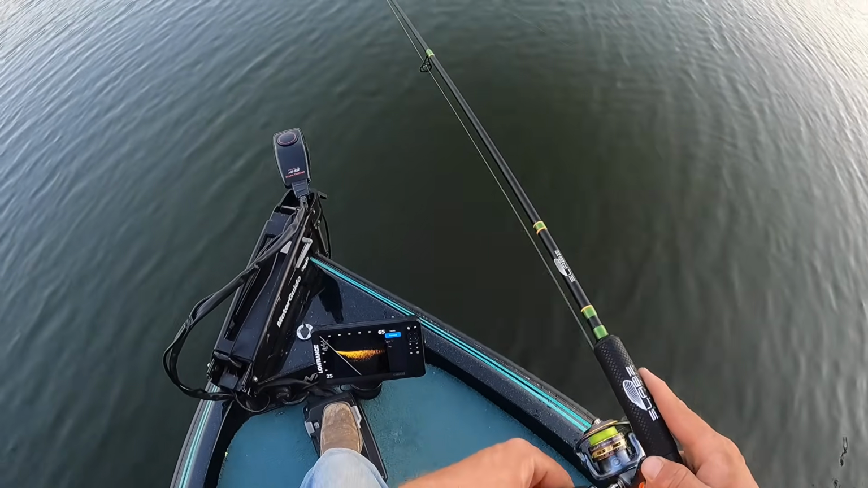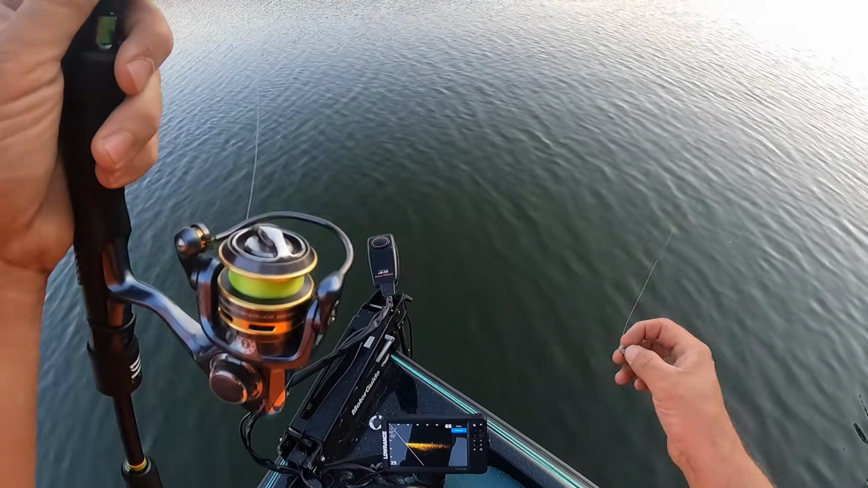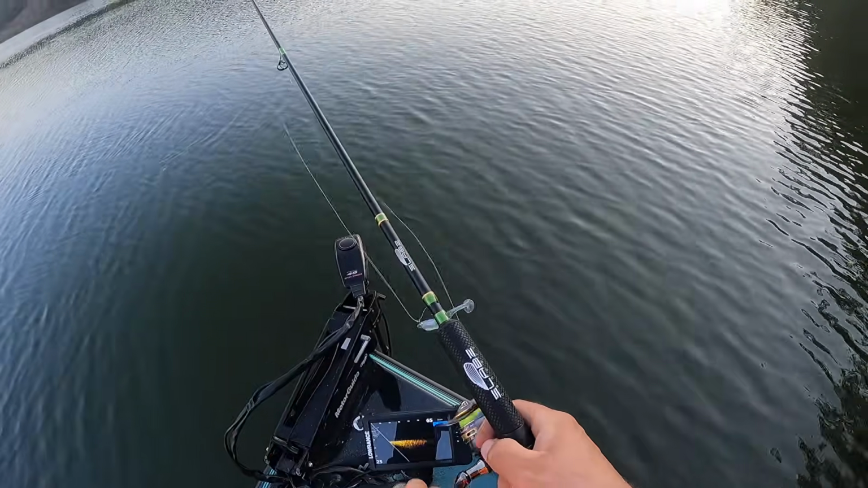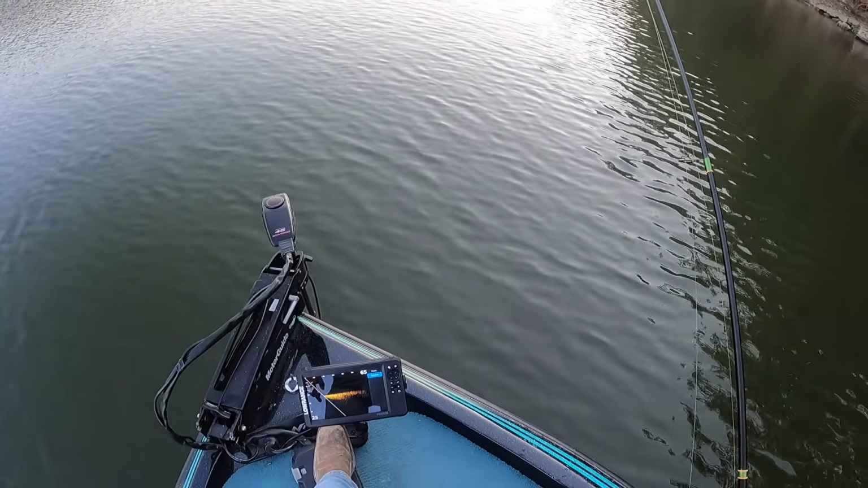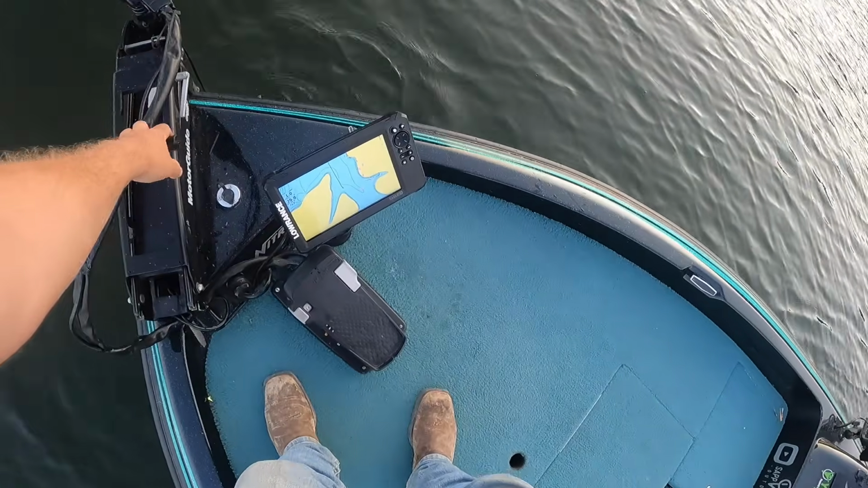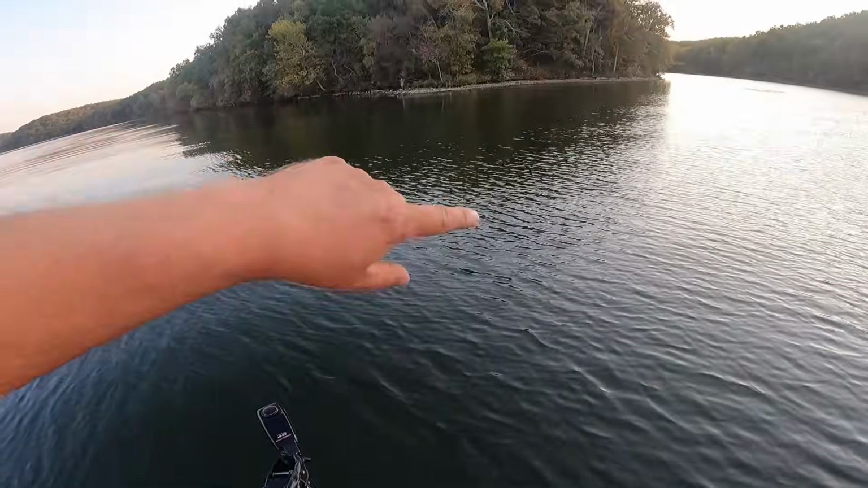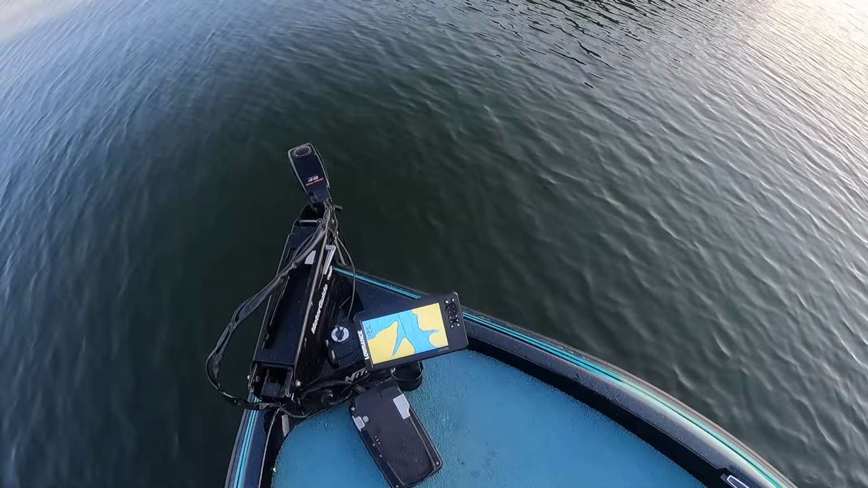All right. Okay. Let's go find another brush pile. Maybe catch a fish today. If not, I want to show you what it looks like in deeper water. Might have to bring that screen up closer too, because it's awful low. All right, here's another place that I really like. There's a ledge here. We got a couple beds down through there, but the water is deeper.